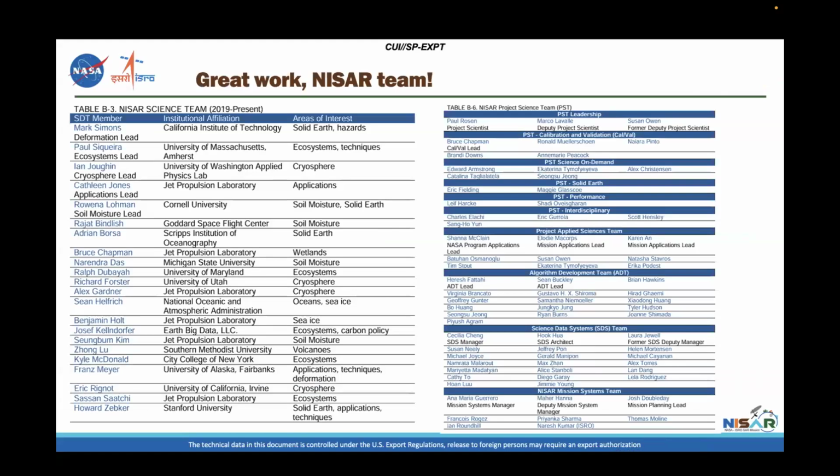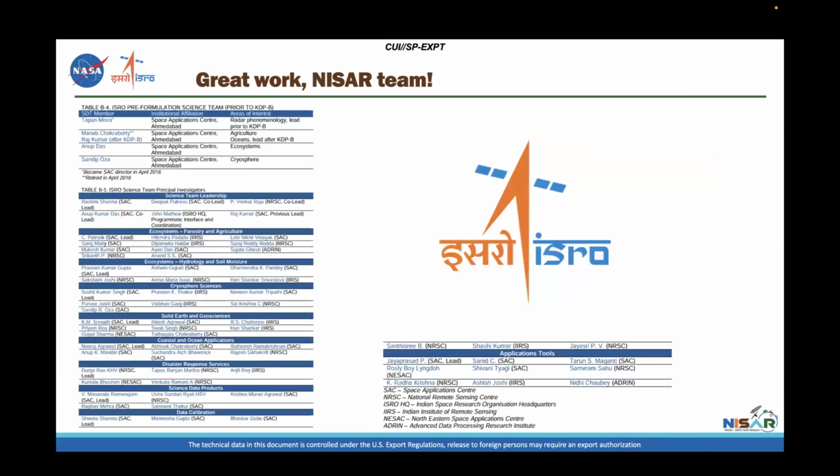To conclude, I would just like to say that there are so many people that have put in so much work into the NISAR mission. This is just some of them. This is the science team, the project science team. On the next page, you'll see the science team from our Indian colleagues. But our mission is primarily all the people who've contributed to it, and there has been a lot of great work that has been done, just like credits in a movie. I would just like to share with you the names of our teams. Thank you, everybody.